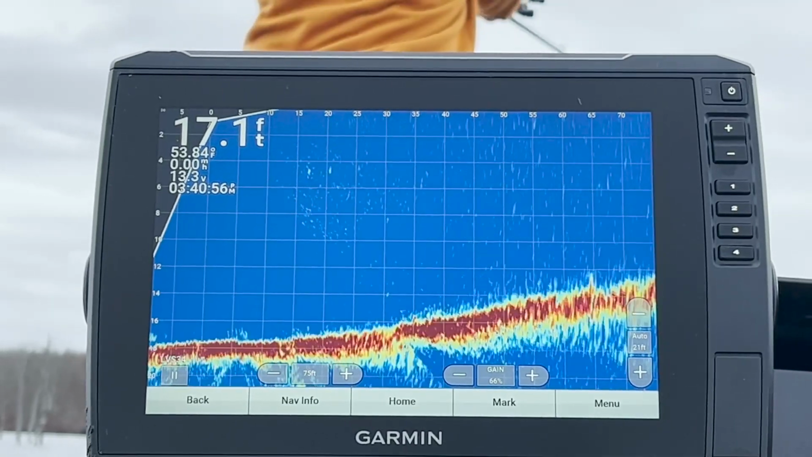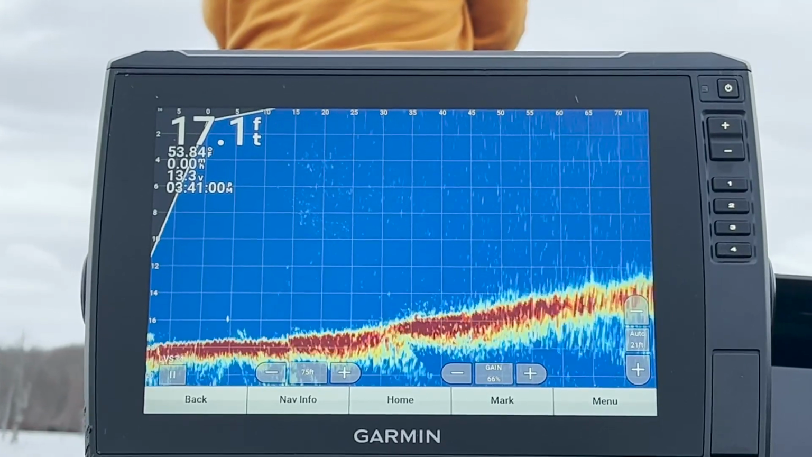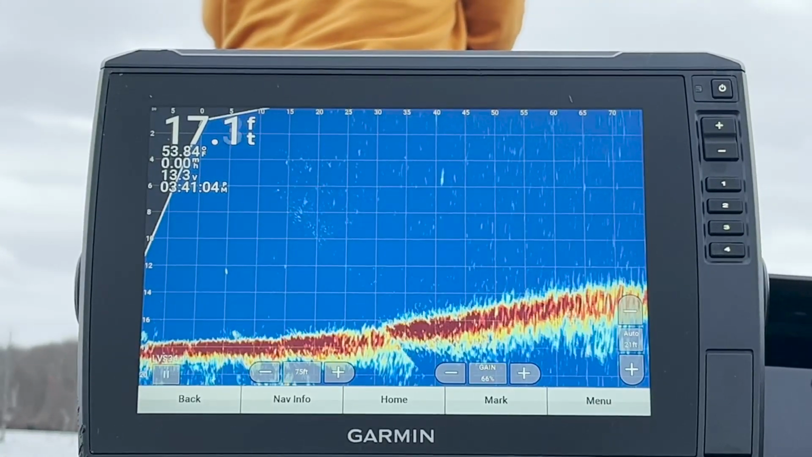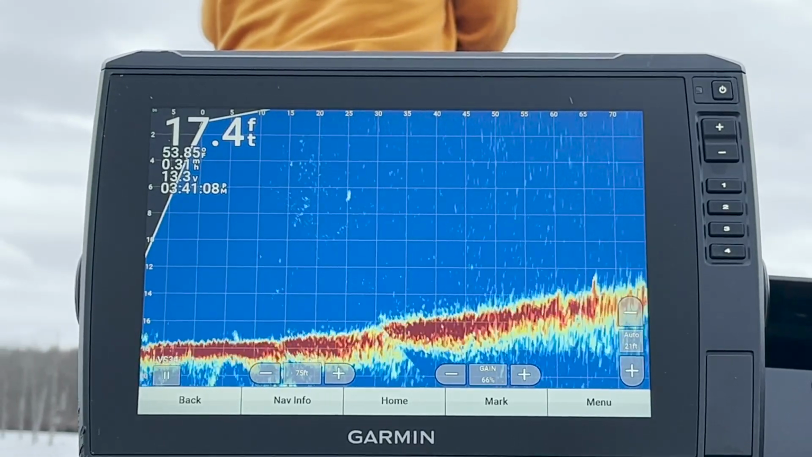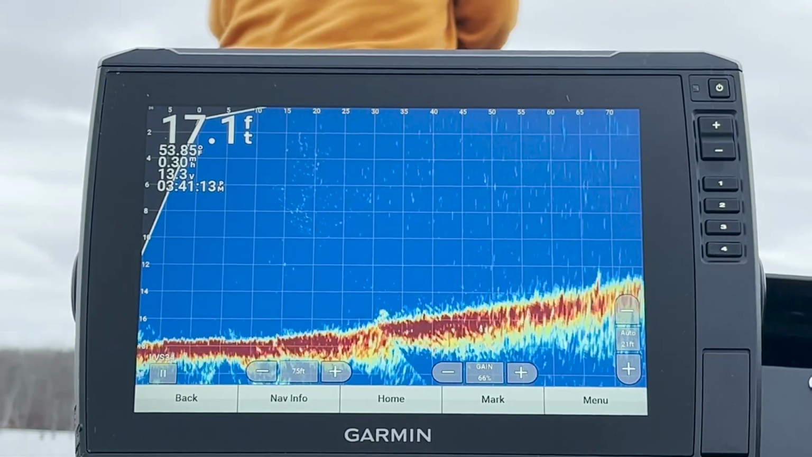Let's throw it out one more time and take a look at it. You can see the bait coming into frame right there at about 45, 40. Again, hovering right at about that 6 foot, maybe 6.5, approaching 7 mark.